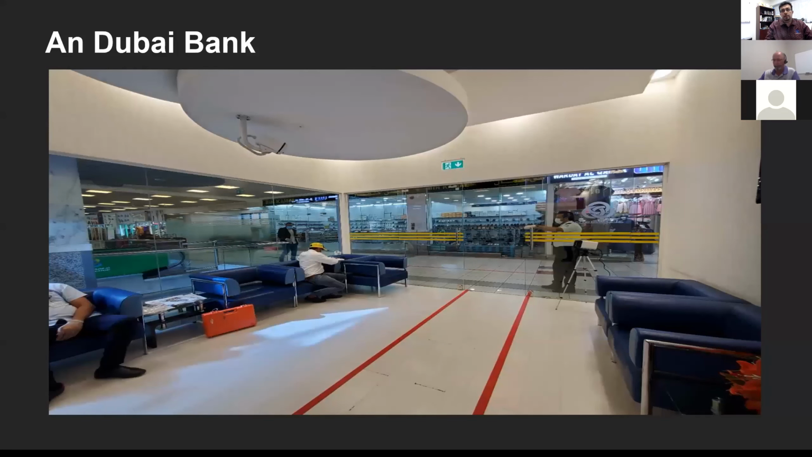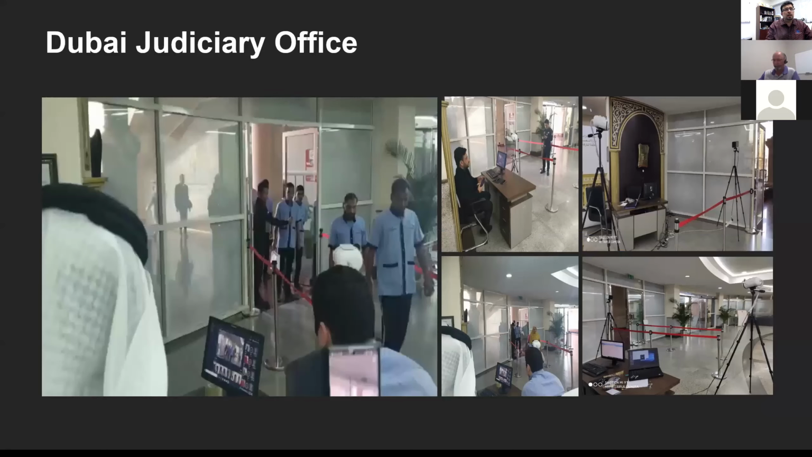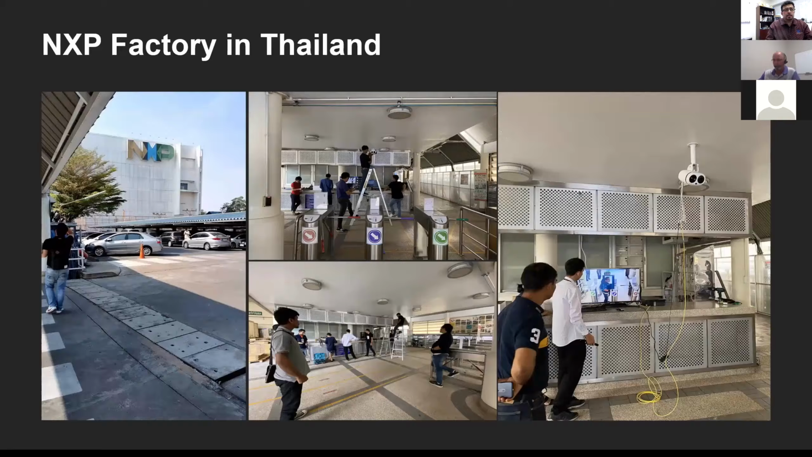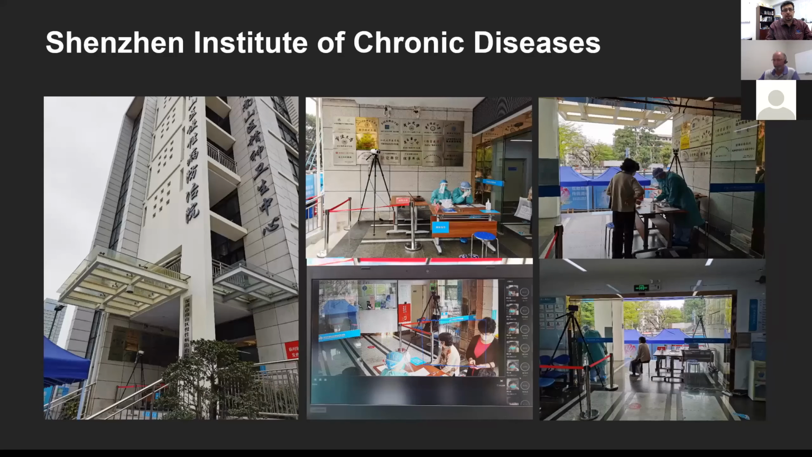Dubai, a bank in Dubai, this one is installed on a ceiling. However, due to statics and maybe some other limitation, the black body was set on a tripod in the corner. So one is permanent, the other one is a temporary kind of deployment. Another one in Dubai, this one in a bank in Egypt as it's being installed. The Panda is being mounted and the black body is on the opposite side above the door. Thailand, same thing. Hotels in Philippines.